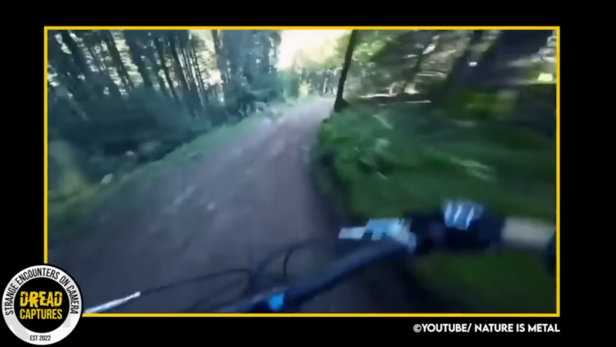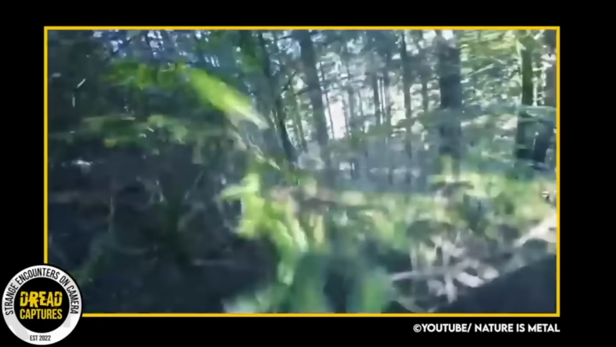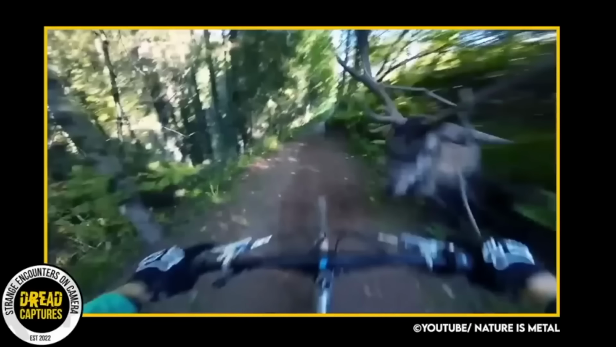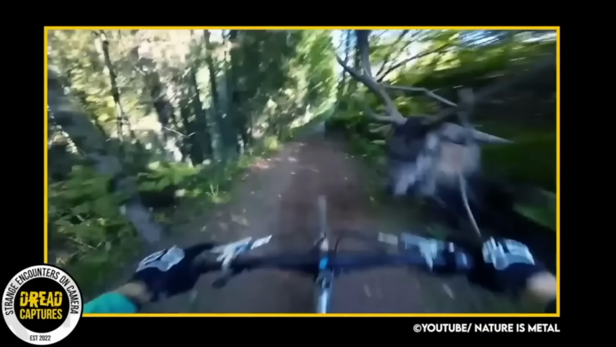A GoPro attached to a man's helmet shows him mountain biking down a trail. Holy hell! Was anyone fast enough to see that? Let's watch again. A startled deer collides with a mountain biker on a secluded trail, sending both the man, his bike, and the elk tumbling. Thankfully, no serious injuries were reported.